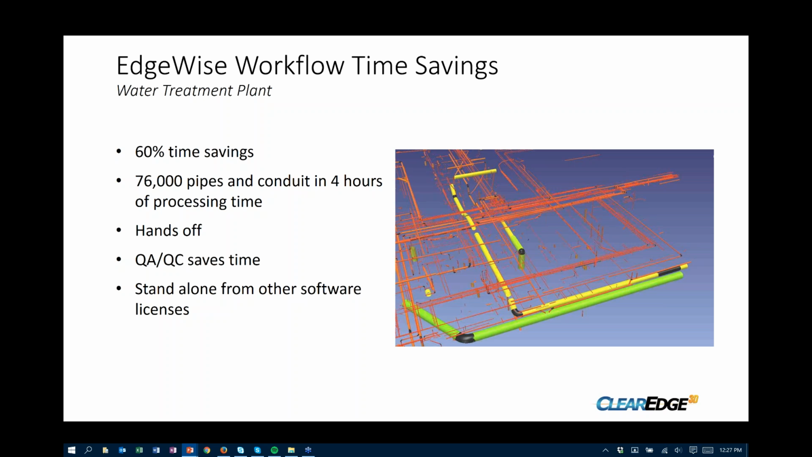As I mentioned, the QA/QC tool, that was a huge time saver on this project. If you haven't gotten the demo from these guys, you need to check it out because it's a very powerful tool.